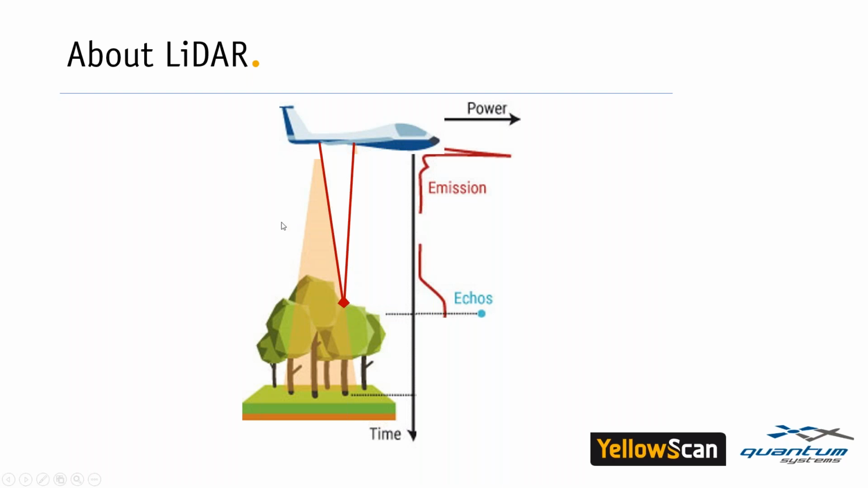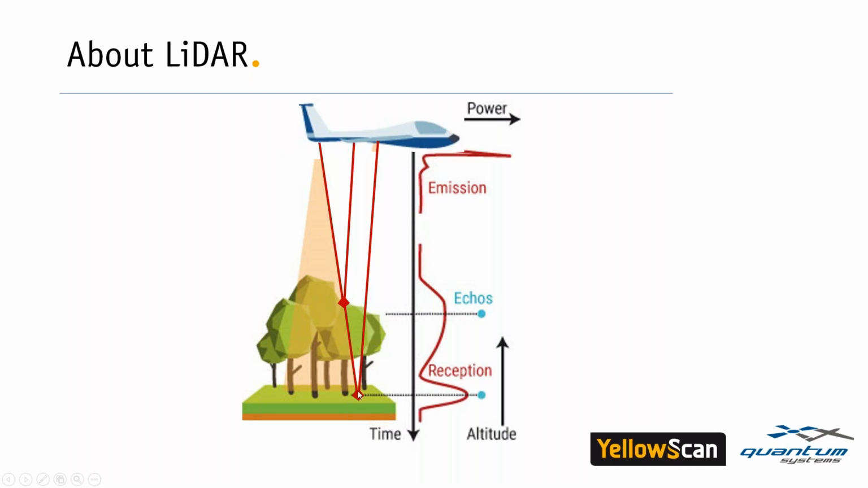Fortunately, the laser can go through the vegetation, and so a part of it will also reach further, another part of the tree, or go down to the ground, and be sent back to the sensor, and we will get another echo.